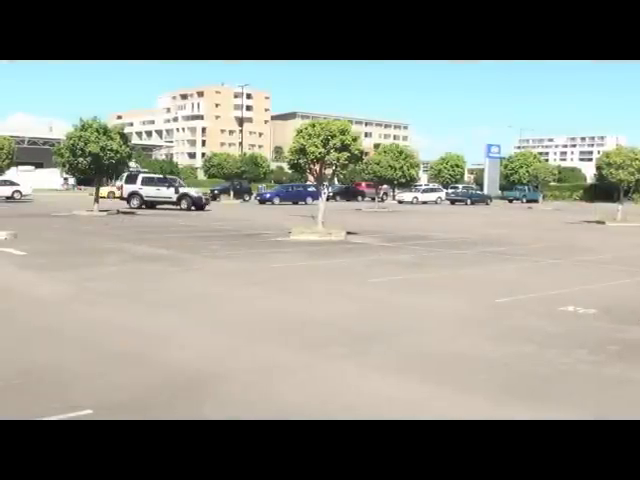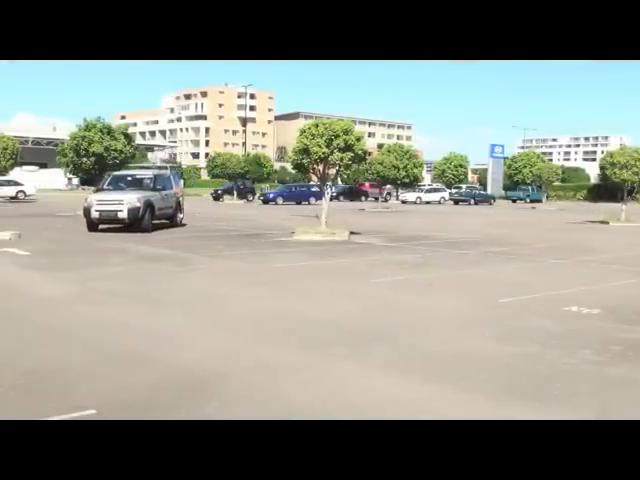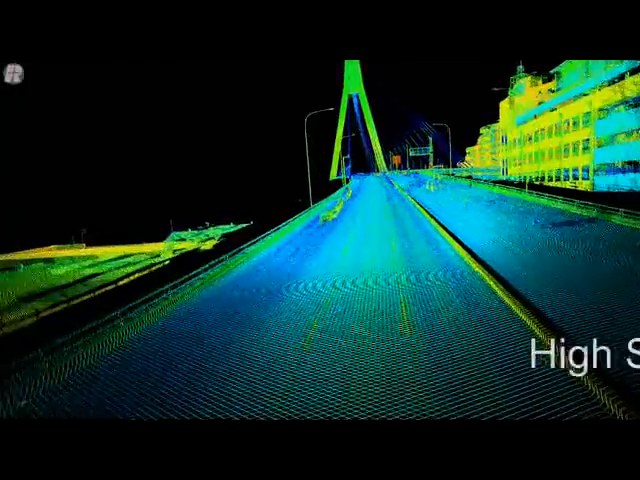We're now doing initialization of the inertial measurement system by running figure of eights around an open car park here. It's very important that this system is initialized in order to get the accuracy.